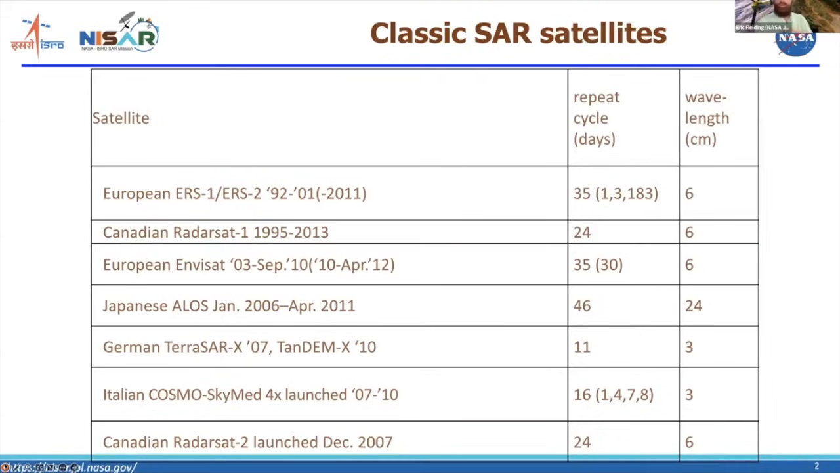And they had an 11-day repeat, and it's an X-band satellite, as you can guess from the X in the name, with a 3-centimeter wavelength. And then the same year, the Italian Space Agency launched their first Cosmo-SkyMed satellite in 2007, and they launched a total of 4 of those Cosmo-SkyMed satellites. Each satellite has a 16-day repeat, but through the phasing between them, there are pairs with 1 day, 4 day, 7 and 8 day separations, and that's also an X-band satellite constellation.